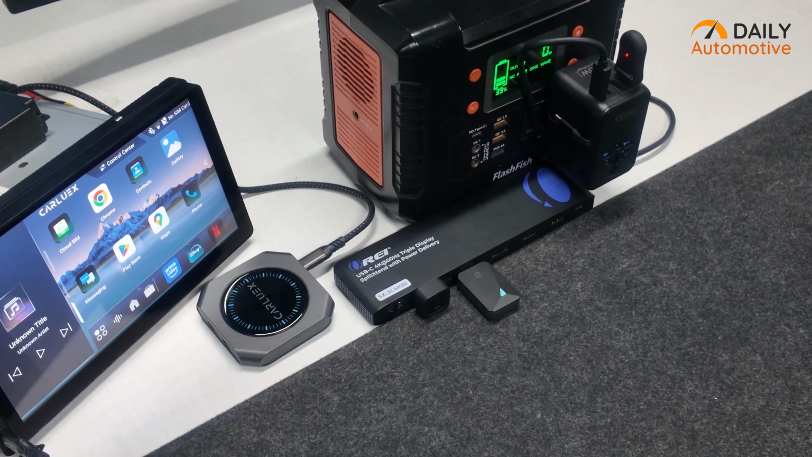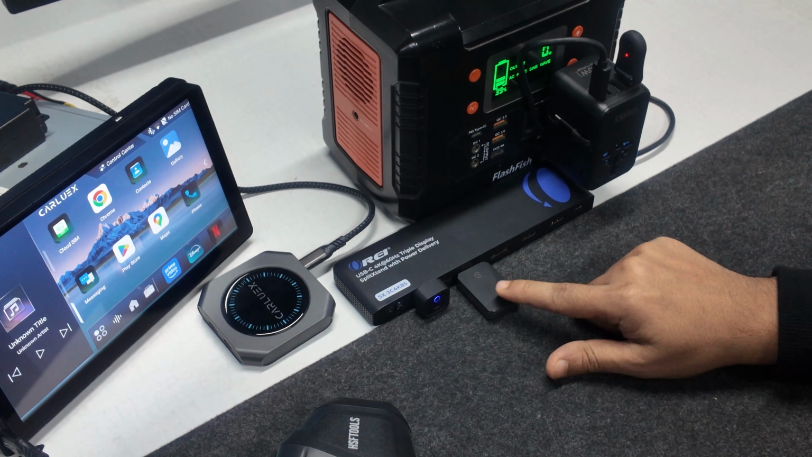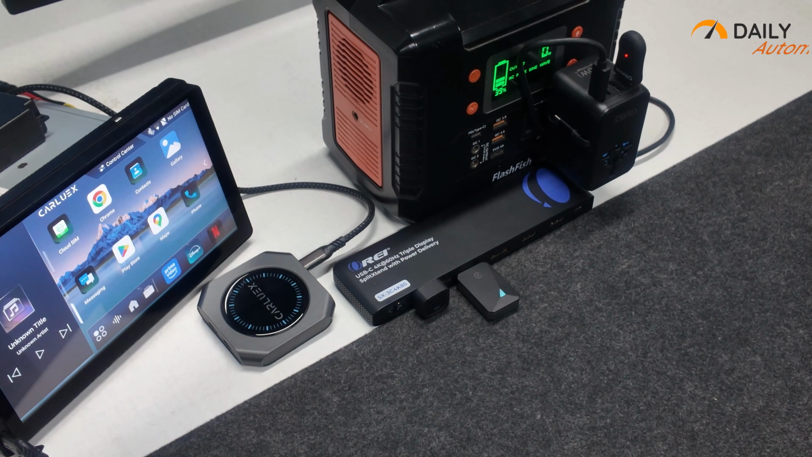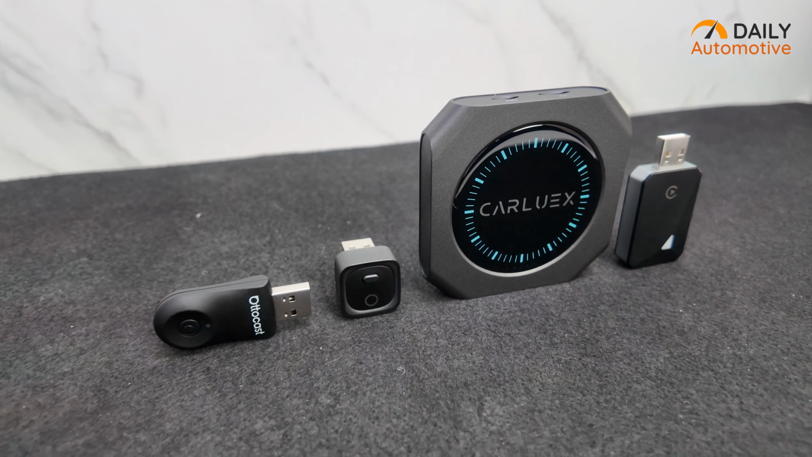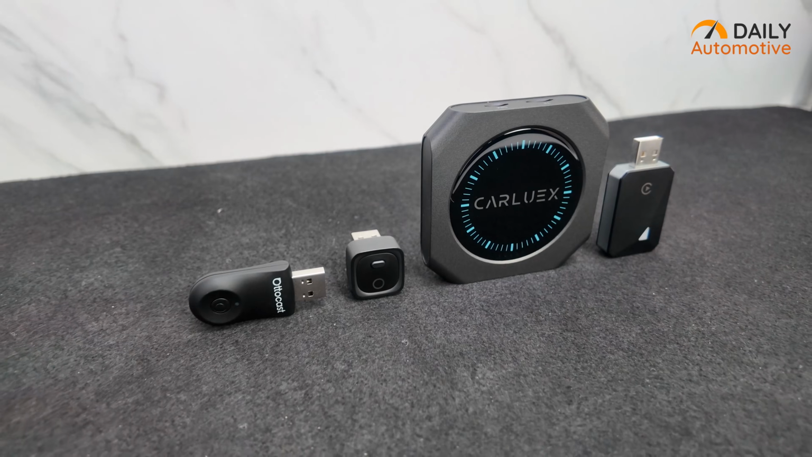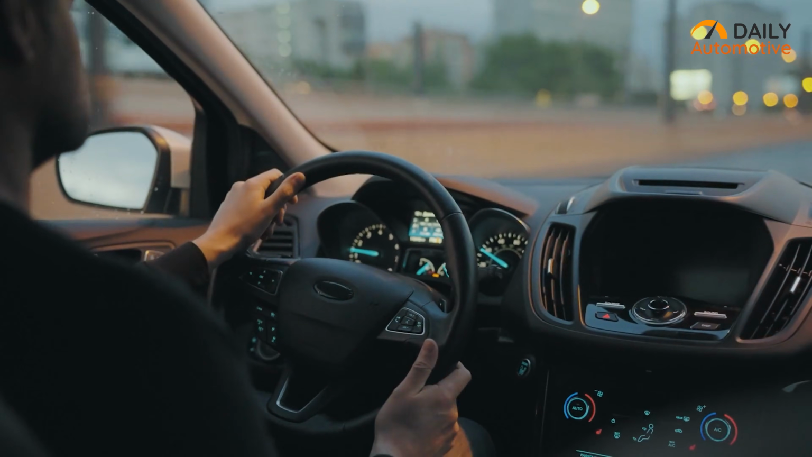The bigger takeaway here is that thermal performance isn't just about peak temperature. It's about how fast heat builds, whether it stabilizes, and how efficiently it can shed that heat afterward. And once you factor all of that in, the adapters with slightly larger casings and better heat distribution clearly have an advantage, especially if you're driving daily or living in a hotter climate.